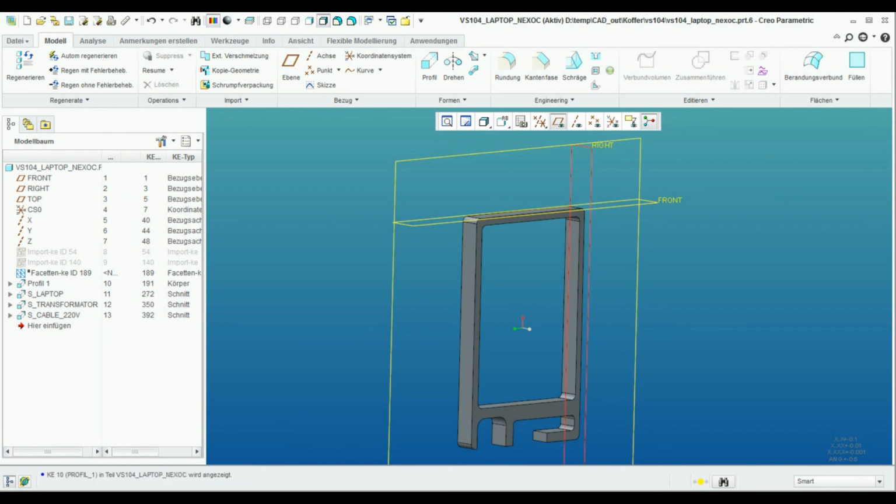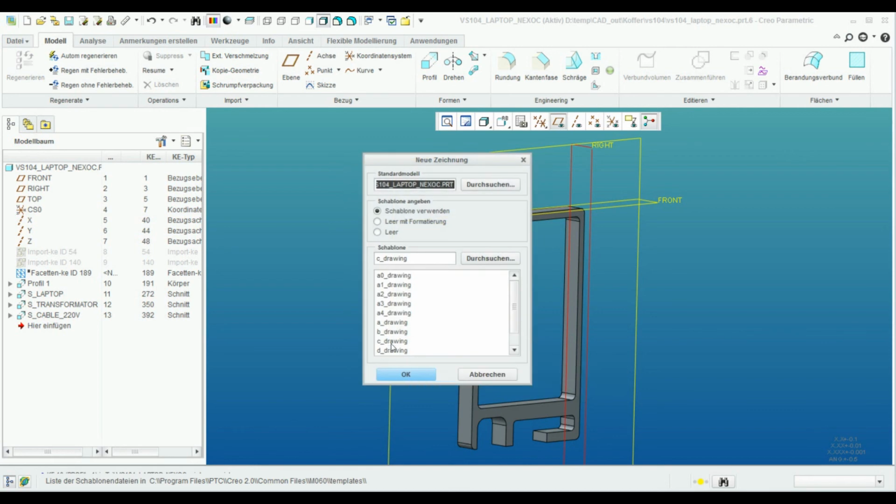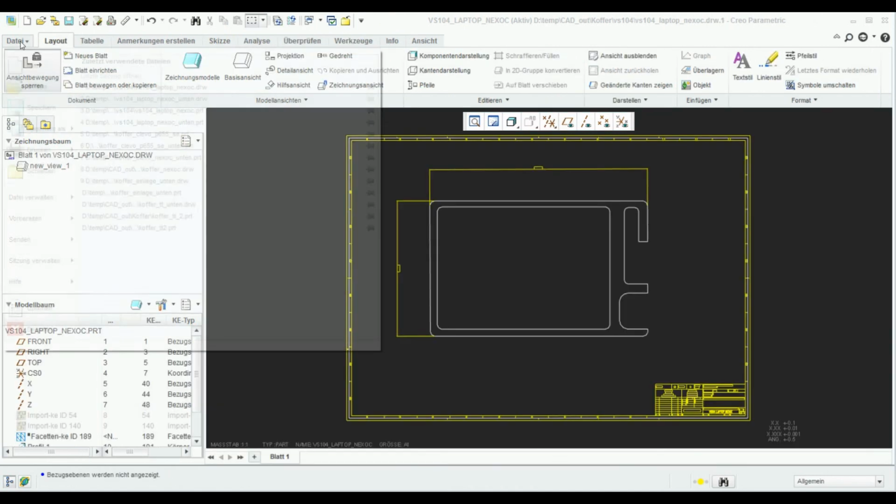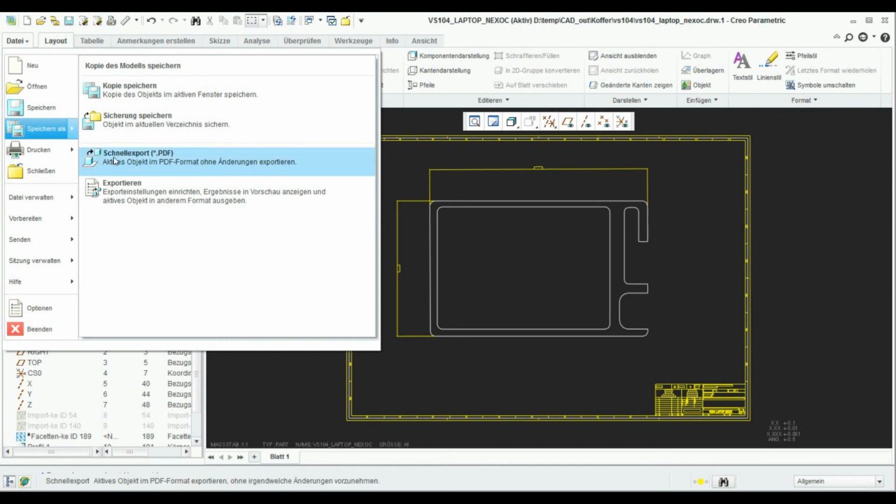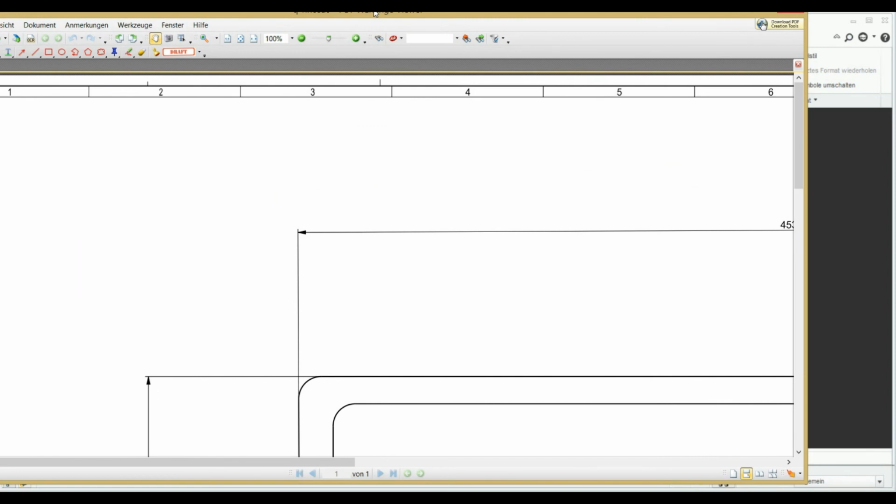So opening right now some kind of drawing. I just created the 2D drawing and it's here, and here I can create an easy PDF export, and here we are.